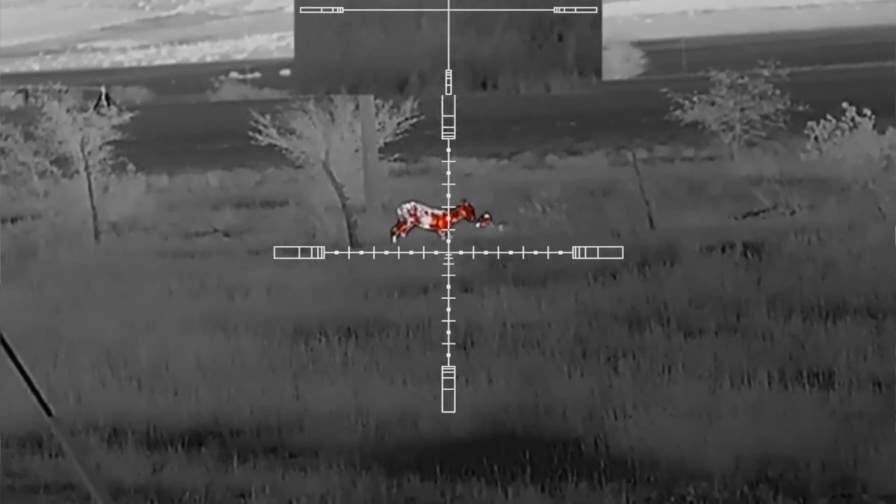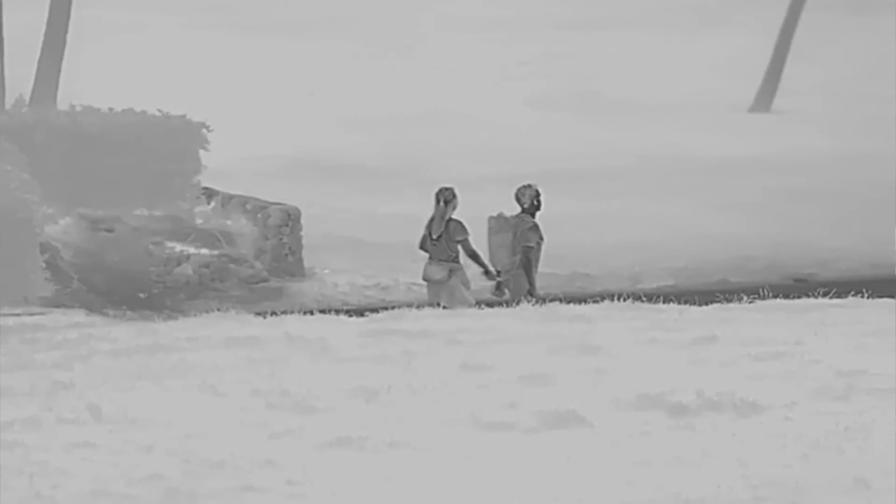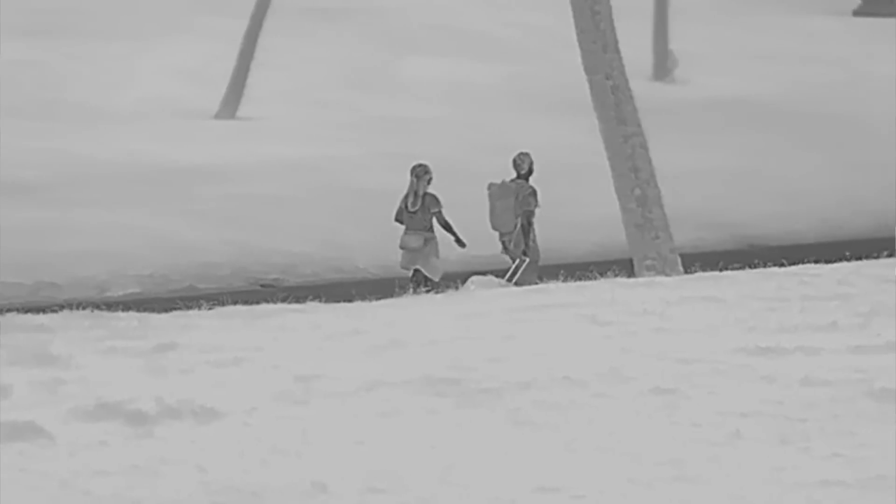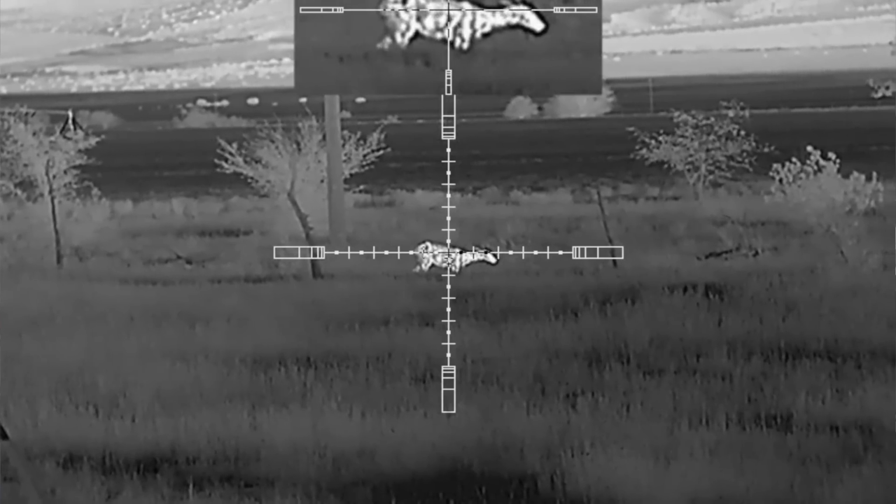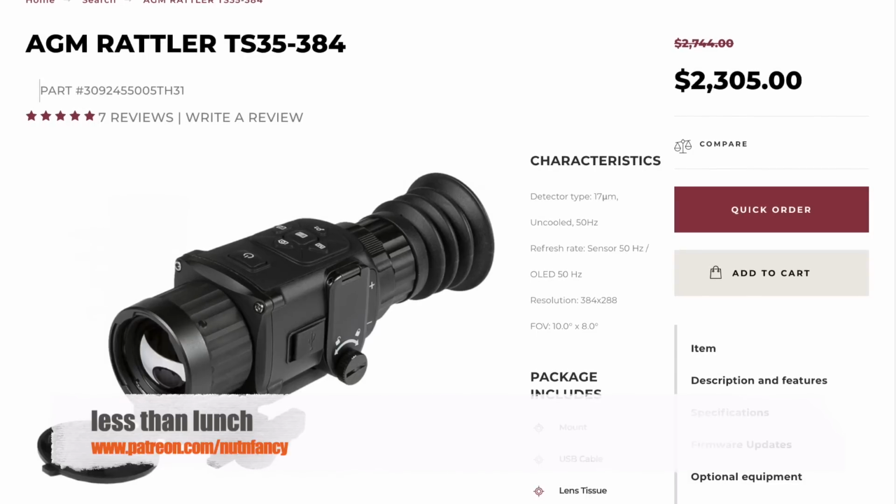I do think the Sidewinder is overall superior for image quality and what you can see and your delineation of details, especially in the 384 and 640 series. Go watch that review. I give you a lot of video, just like I'm getting ready to do now as we do the outro of another night vision review. Fantastic. Thanks for making another great product, AGM. I think they're on track to probably dominate the market.